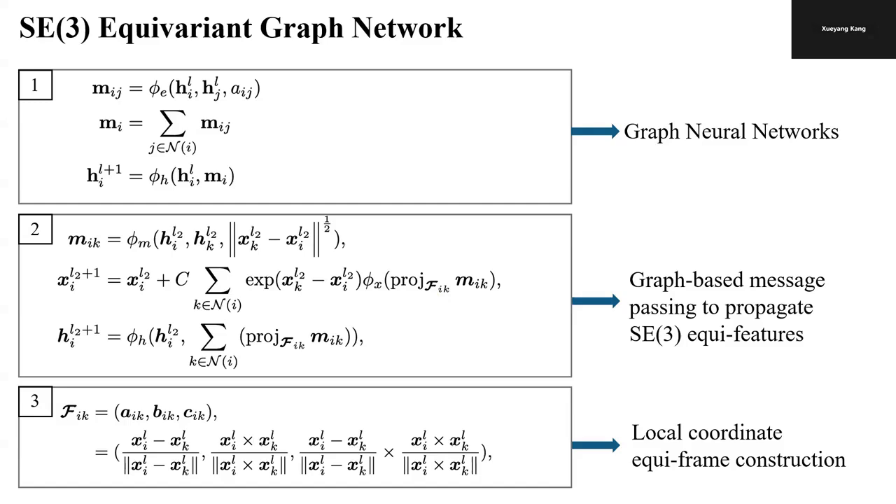In Formula 2, we extend the traditional GNNs by introducing SE3 equivariant message passing in m_ik. We update the node coordinate embedding x by considering relative position of neighbor nodes. The projected message m_ik is mapped into an SE3 equivariant feature, then concatenated with node feature h_i, finally to be integrated into node feature of the next layer through an MLP.